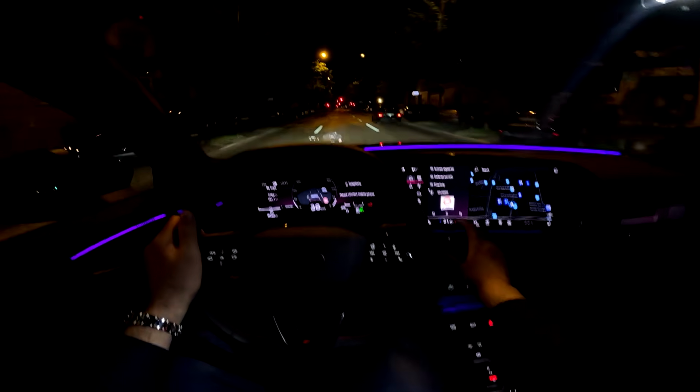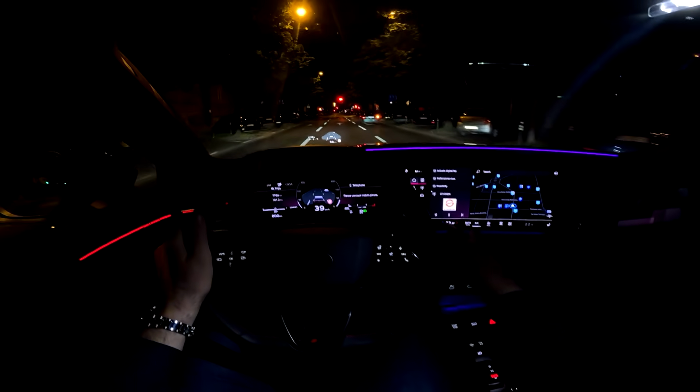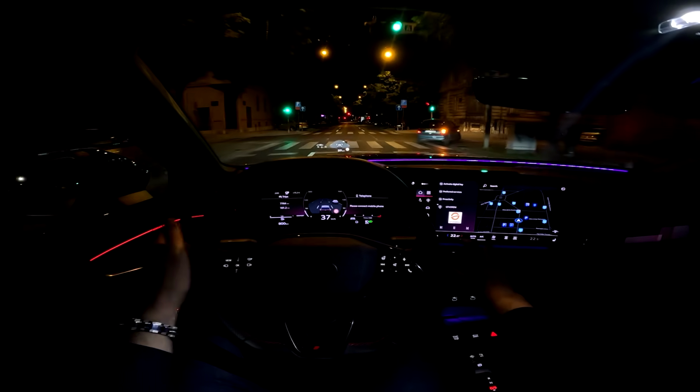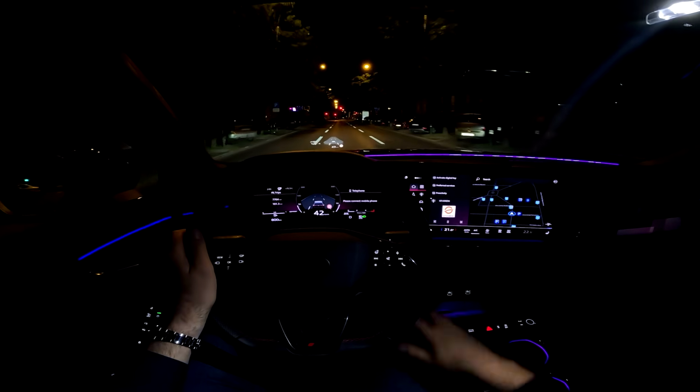And also maybe you noticed a cool detail. So look at this, when you go to hotter temperature, and then when you go to colder, this turns into blue. If I go to 22 degrees, it turns to red. Very cool.